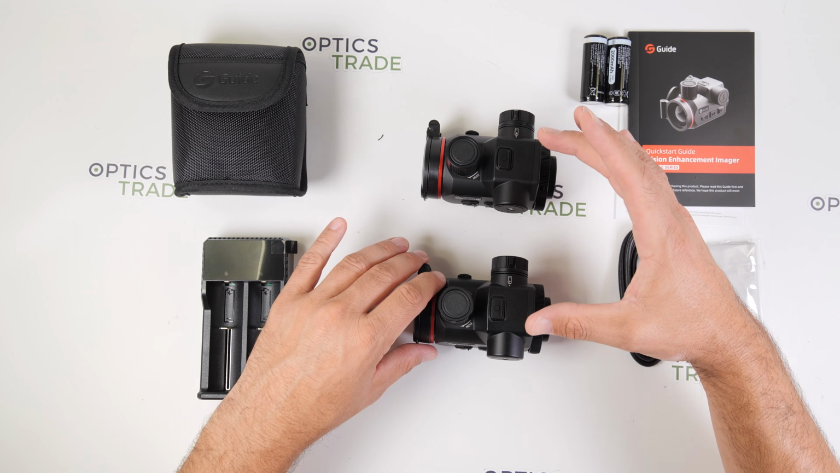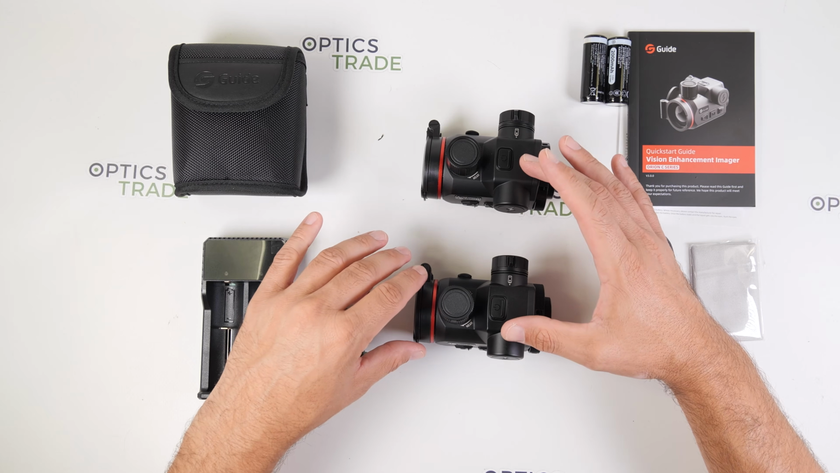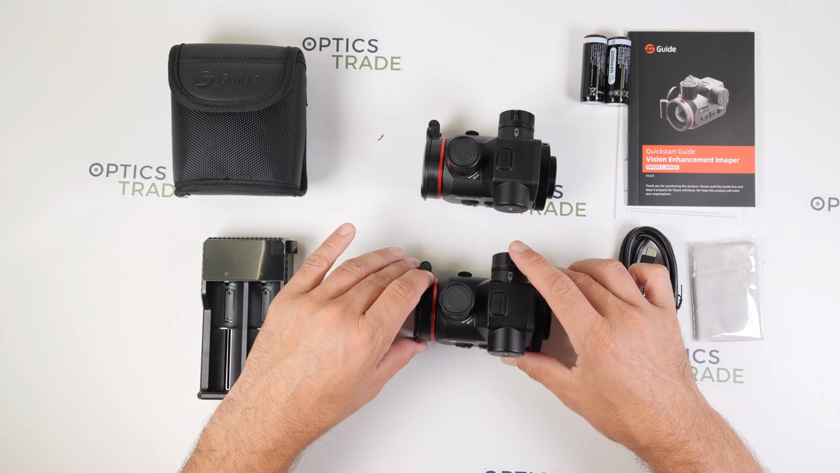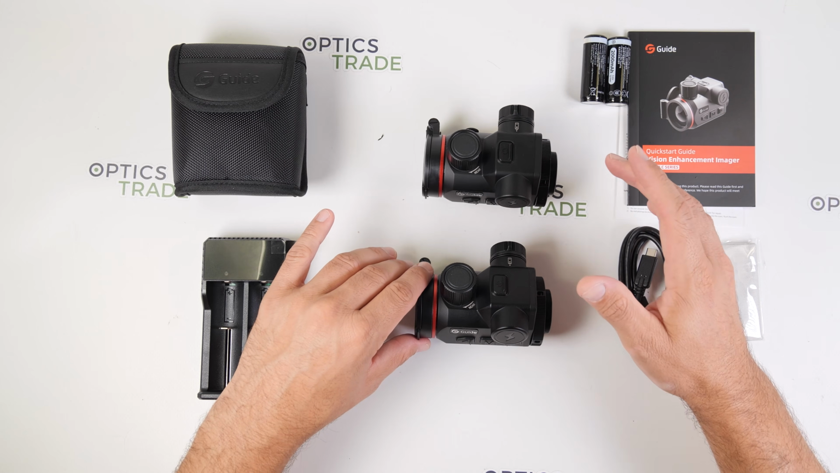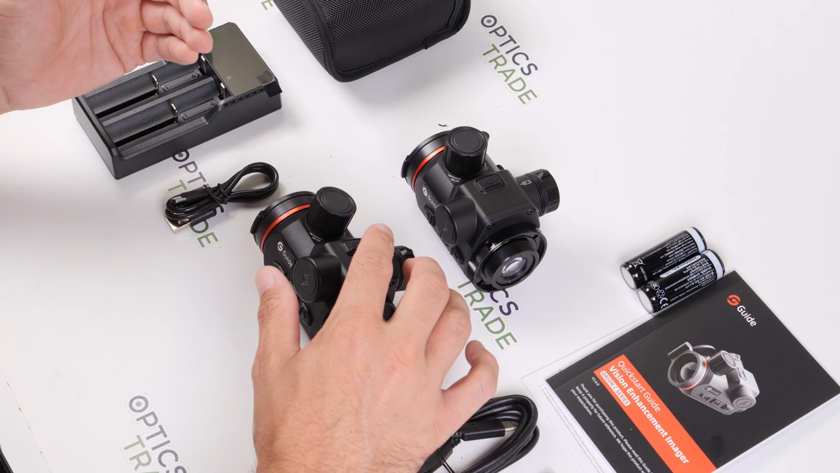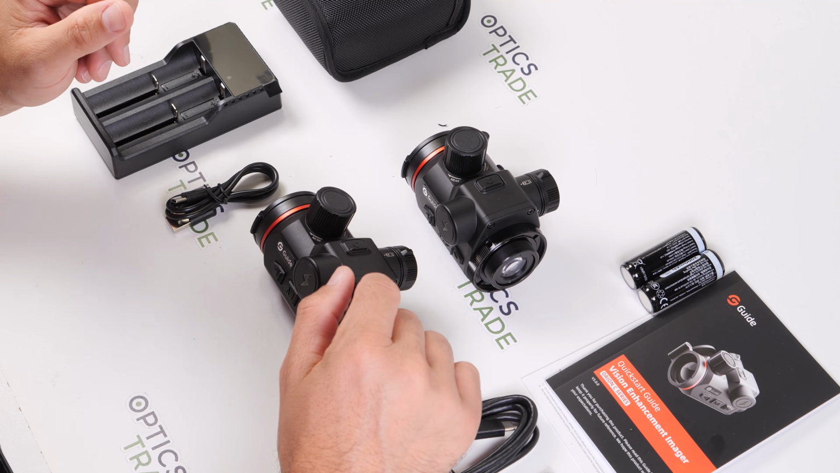As you can see, the sensors are still high quality, even though these devices are quite a bit smaller than everything we know from the market. One of the key differences between these two models is the display.